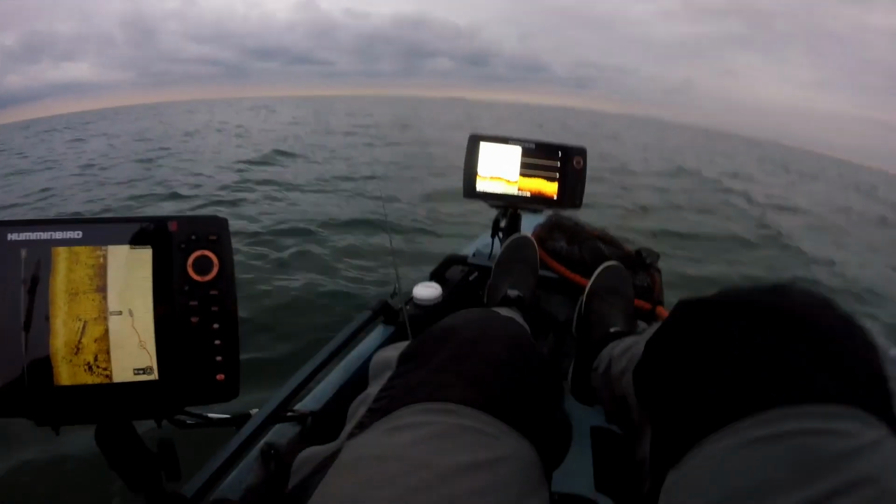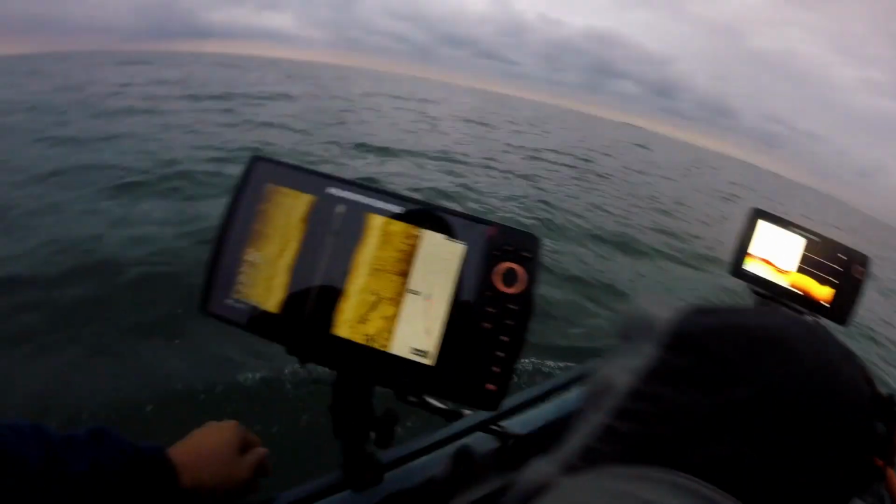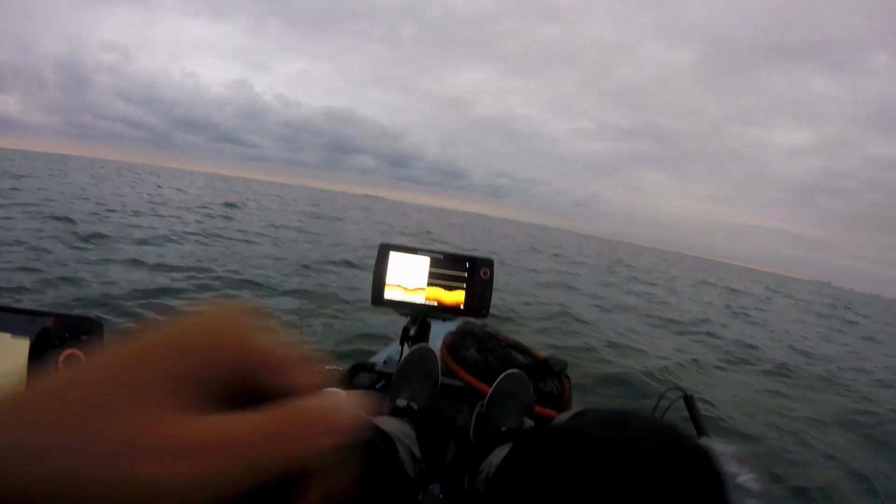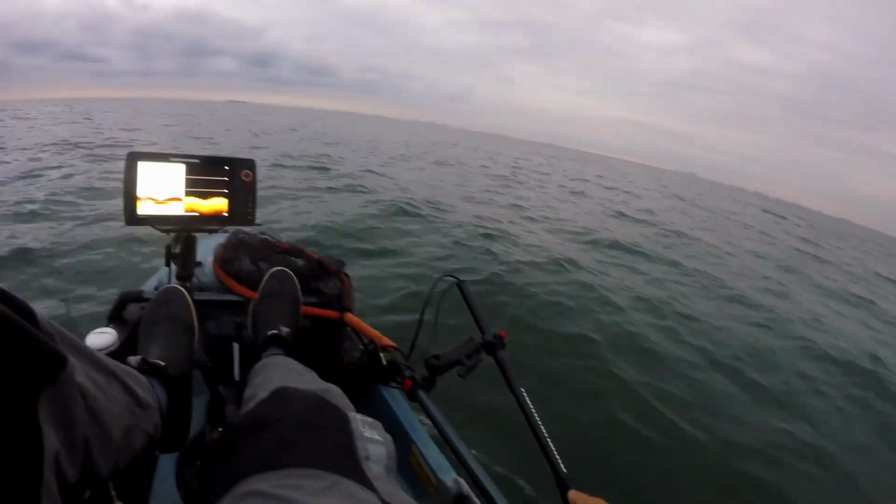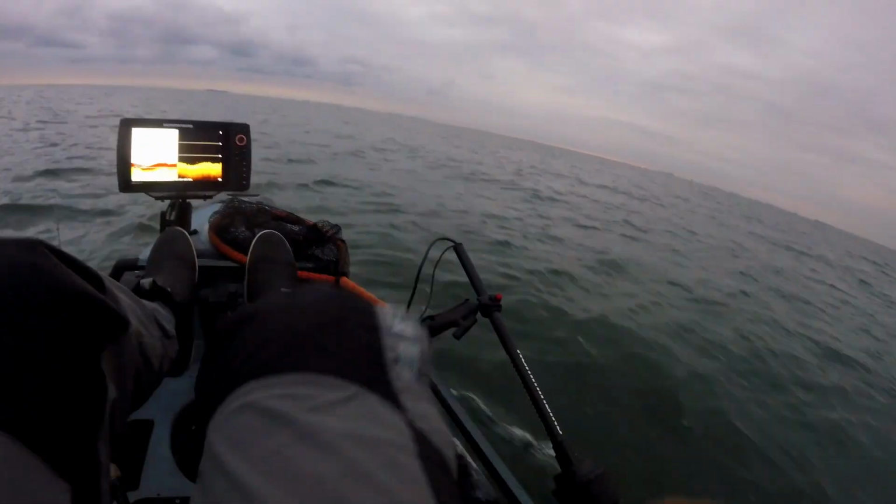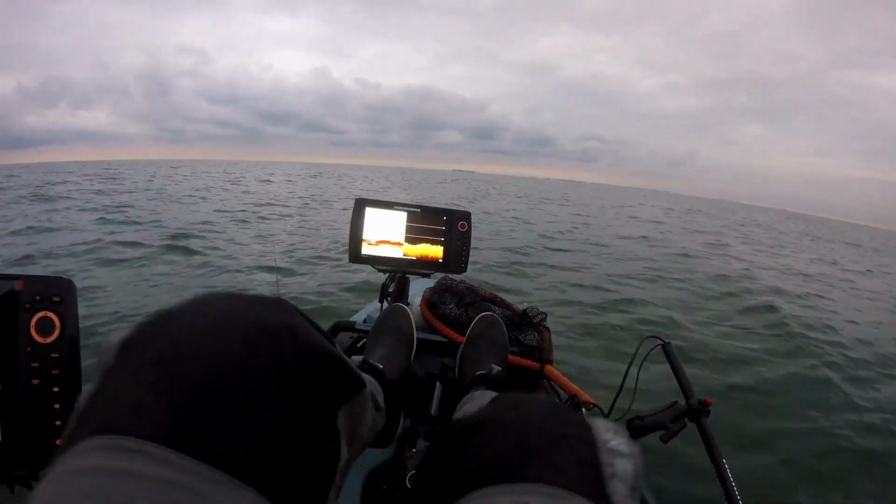So here's kind of the system we're starting to work with. And actually you can see some bait up on the front graph. Basically what I do is I have my mapping here, I got my side imaging, and I have my 2D down imaging, and I actually have this on a RAM mount where I can pull it up. My process right now, because it's super easy to lift this up and put it back down, but it gives me a lot of drag when I'm trying to cover water. You don't really want to graph with 360 anyways.